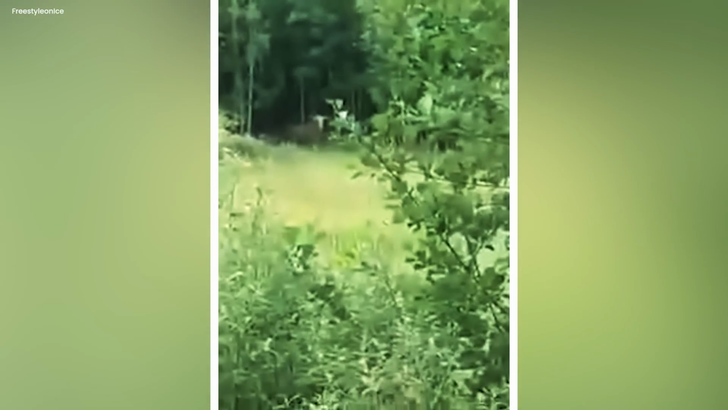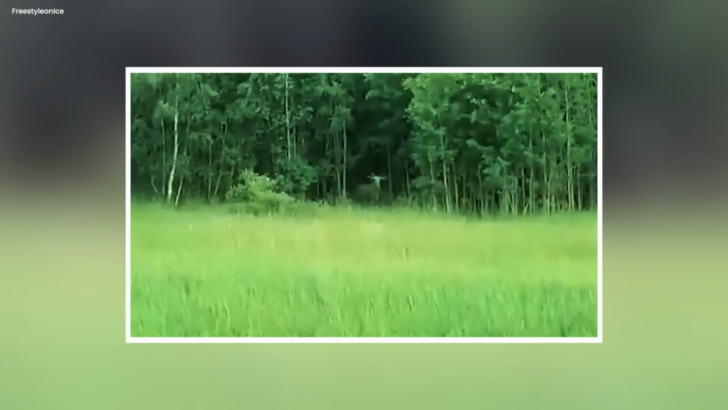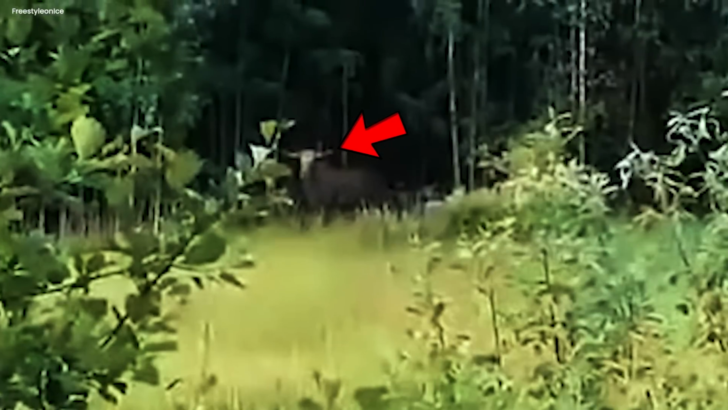The camera saw it all, telling a story of a creature not meant for daylight, a scary thing in the heart of the wild. The video made people feel uneasy, a story that stayed in the quiet forest.